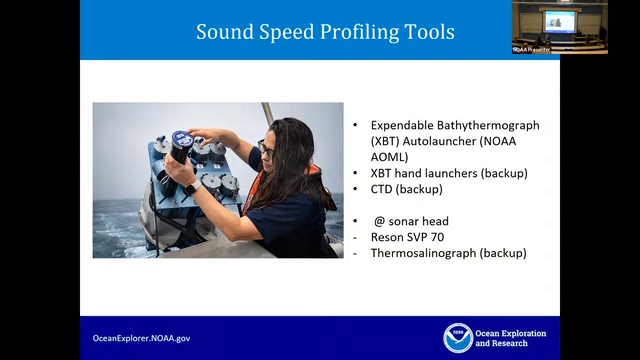So this allows autonomy for watchstanders. You don't have to go outside and use a hand launcher to do this. It's produced by AOML down in Miami. And if anybody is interested, they produce them on a regular basis. You just kind of have to get in line and they'll make one for you.